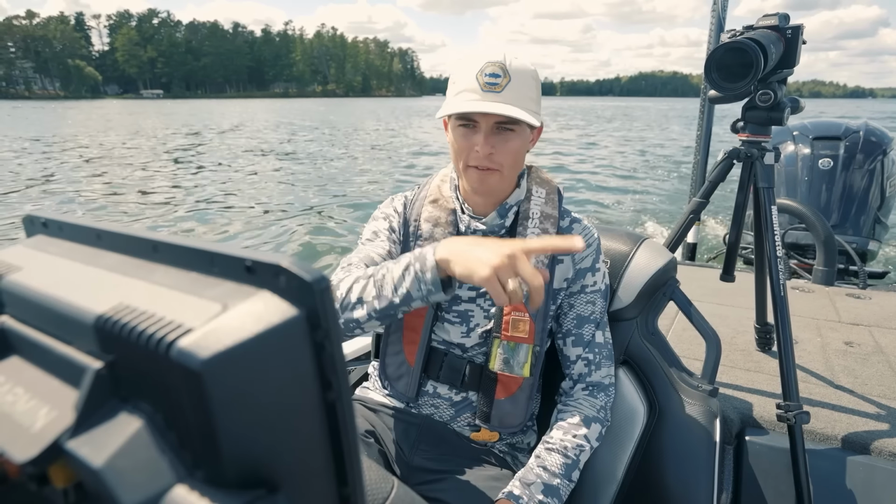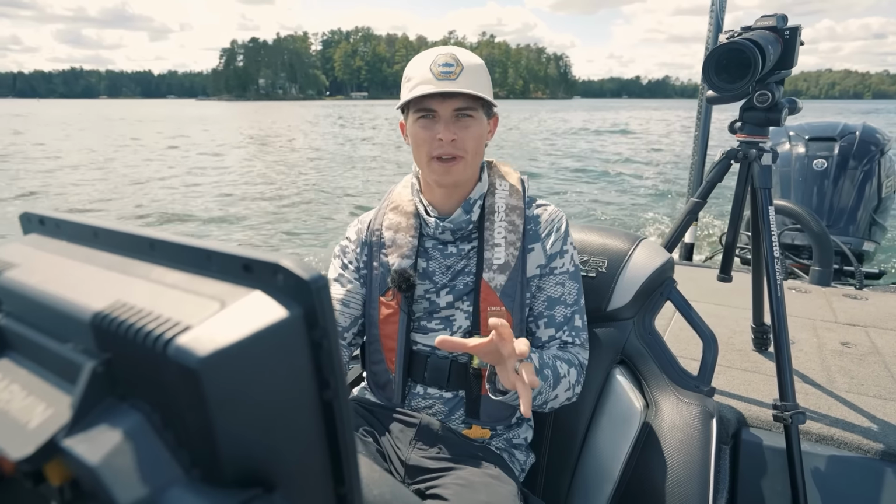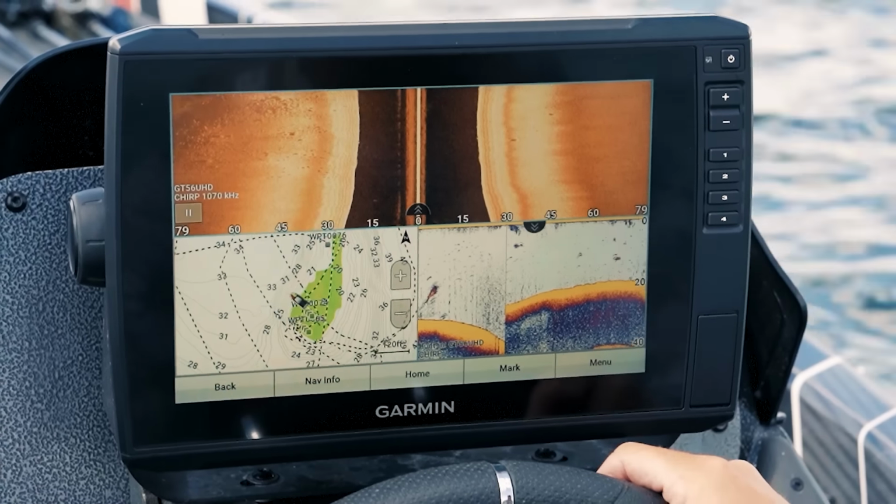So I'm gonna graph over this thing a few times to get the best looking screenshots, and then I'll talk through with you guys what I marked waypoints on and what's worth fishing.